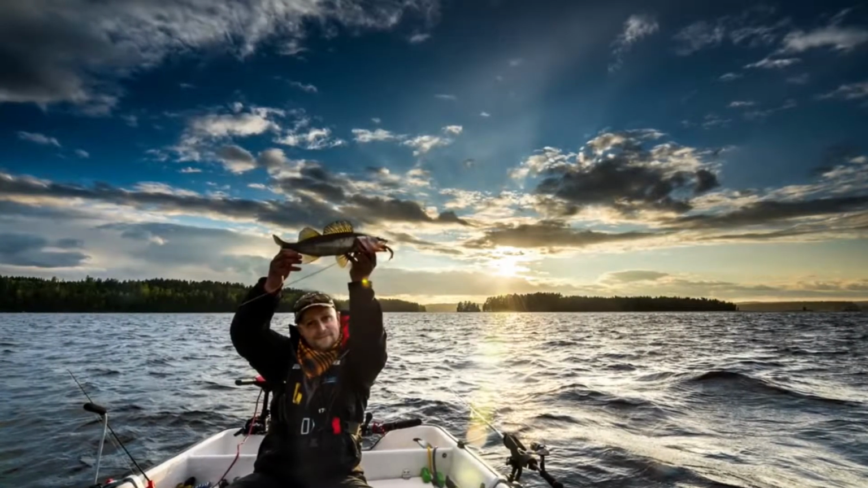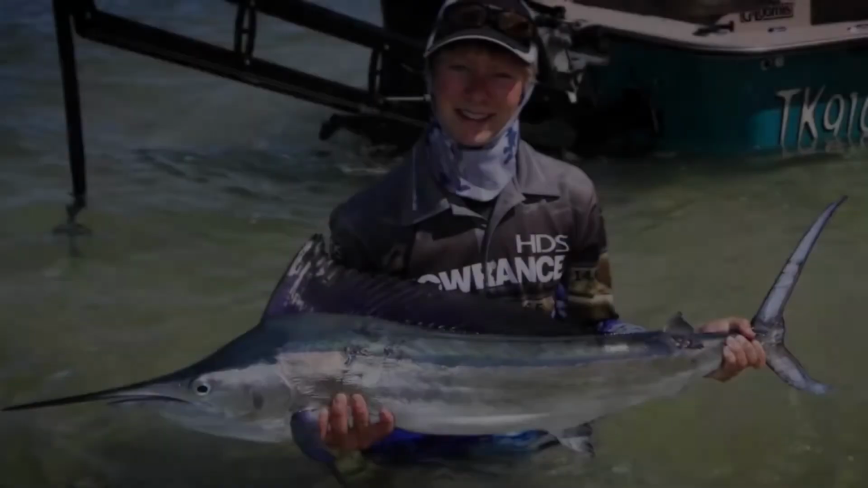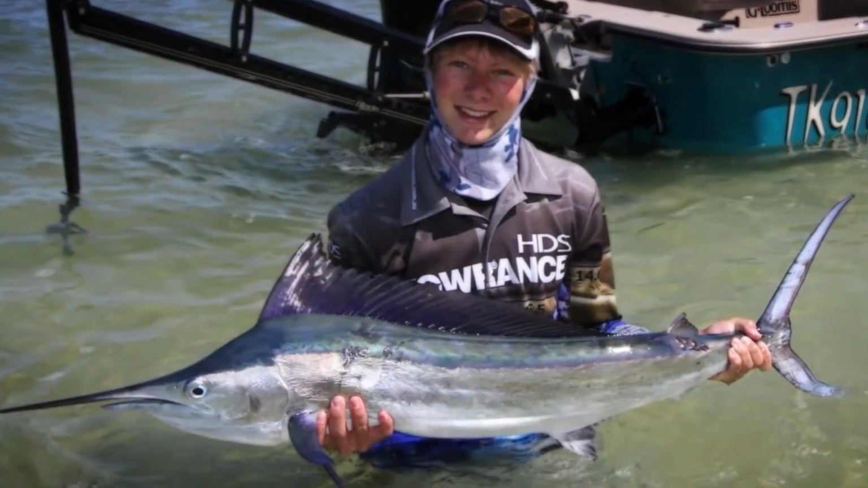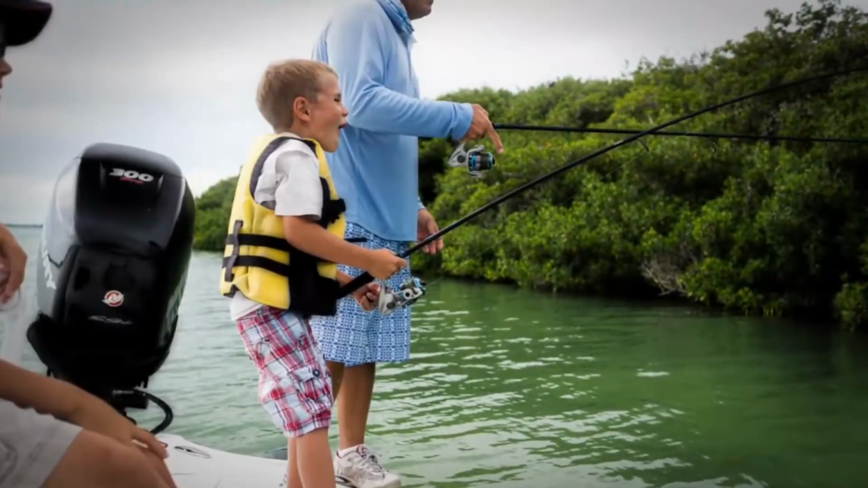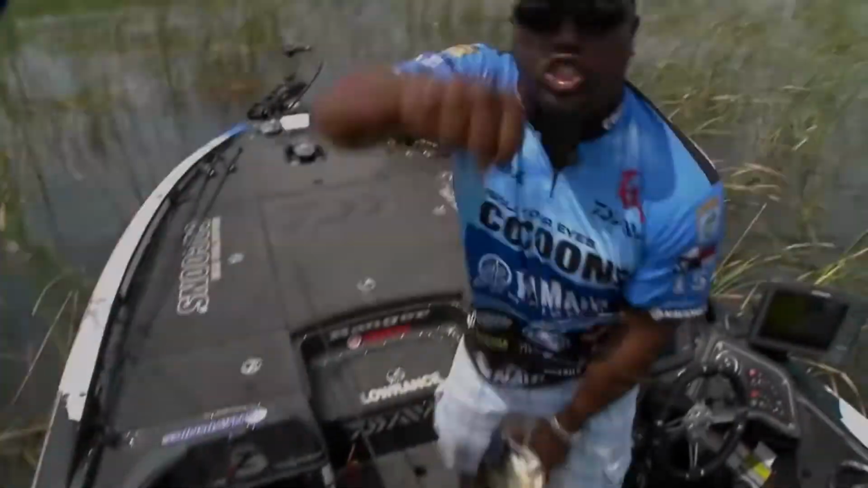Fishing is a simple pleasure, really. One that makes us feel connected, makes us feel alive. And when your line tightens and your rod bends, it doesn't matter if you're a 6-year-old or a tournament pro. That buzz of excitement hits us all the same way. It's the moment we live for. Give me some.